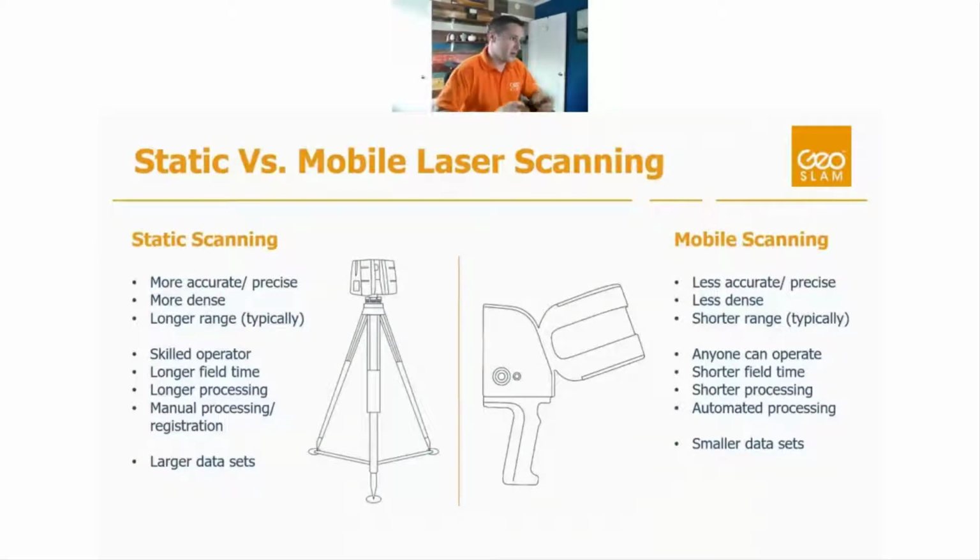With a static scanner, on the con side, you really need a skilled operator, right? You need to have some survey experience. You need somebody who really knows what they're doing, and sometimes that process can take months or years to really hone that skill.